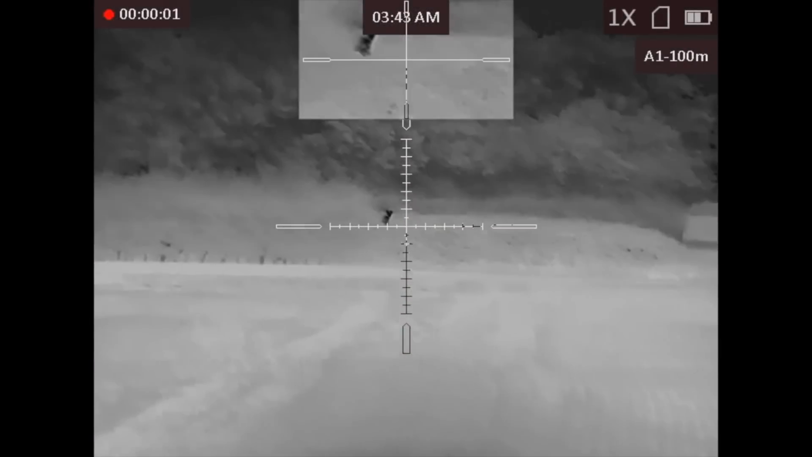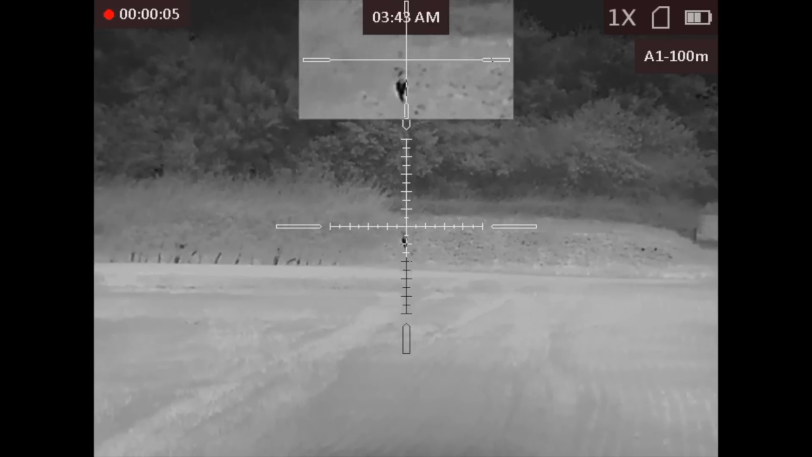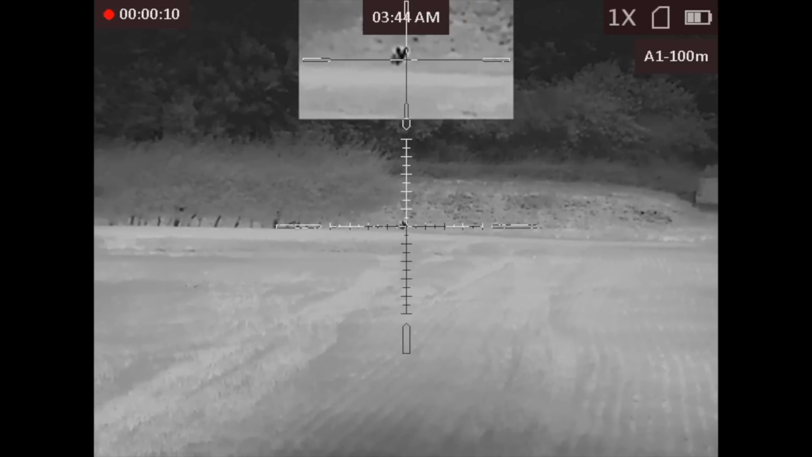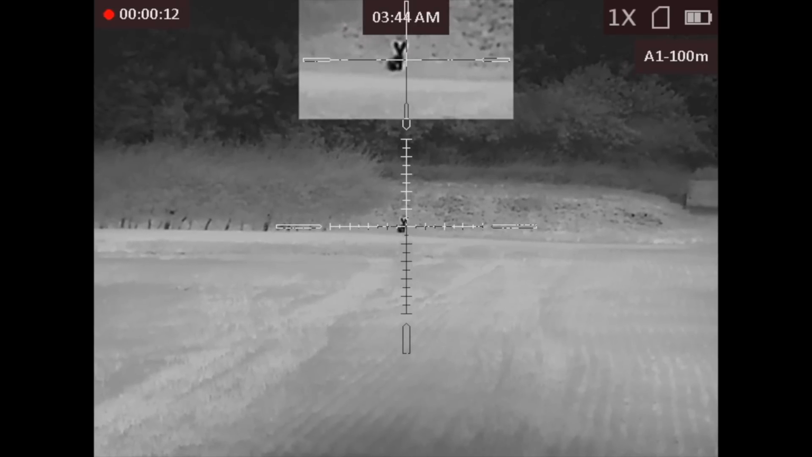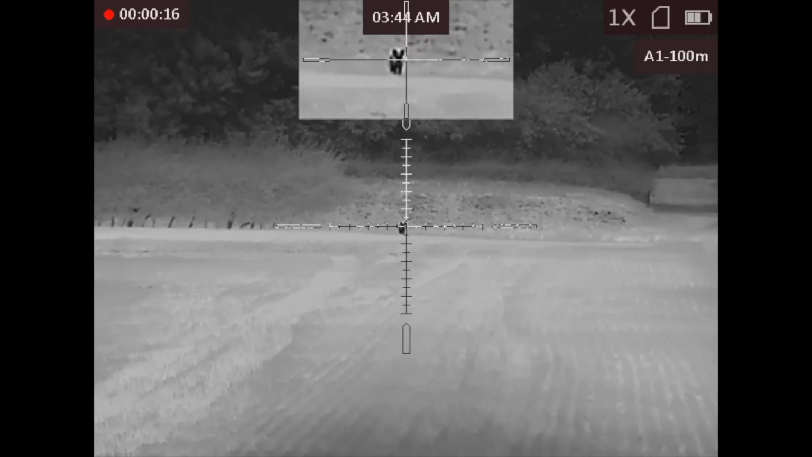Well, I'm going to jump the dike, Steve, and go and retrieve it. This one, same field in fact. Just at the top of the same field we've shot that one in, and I saw the fox in the neighbouring field. It darted back through the hedge, disappeared. I called, it came, I conquered.